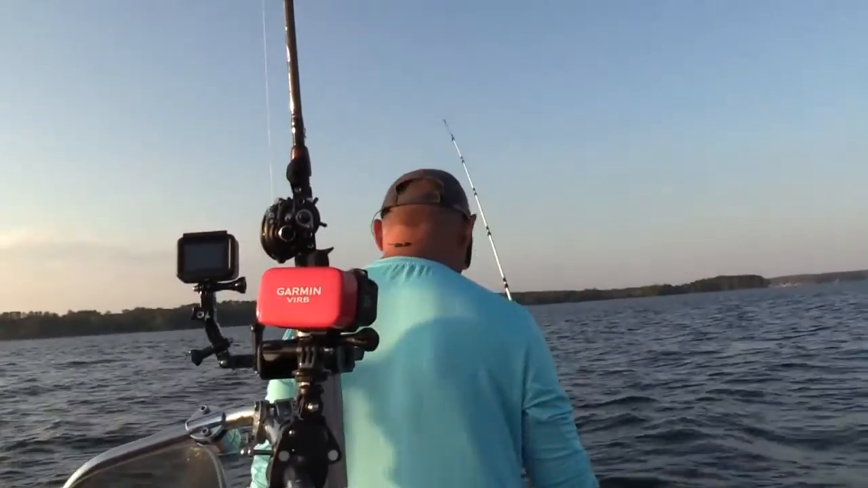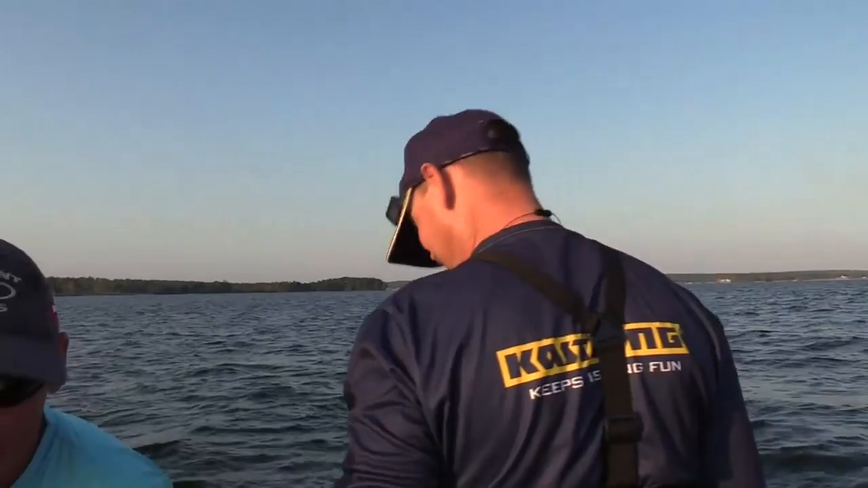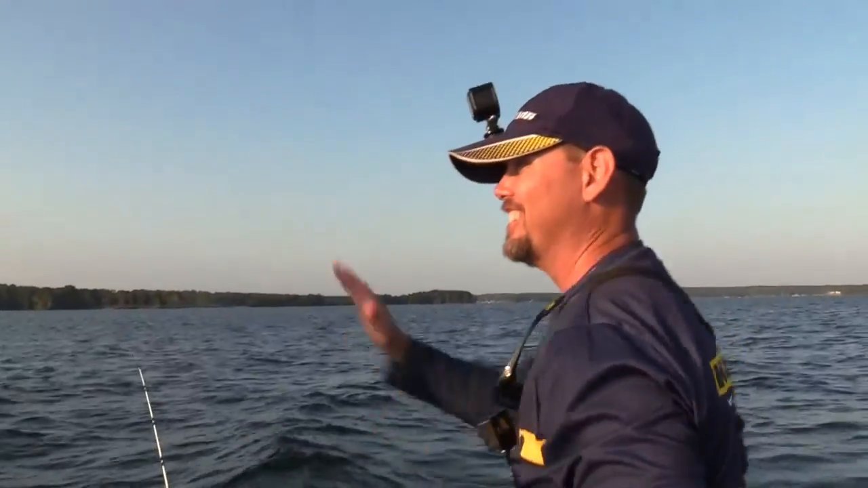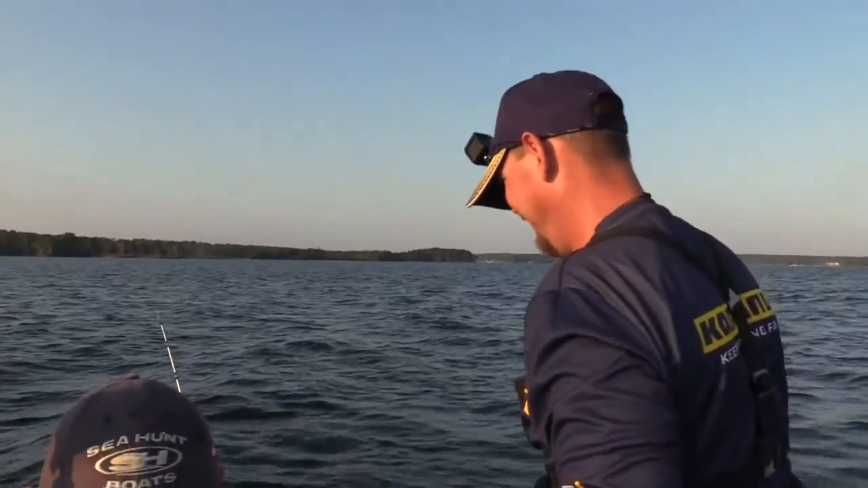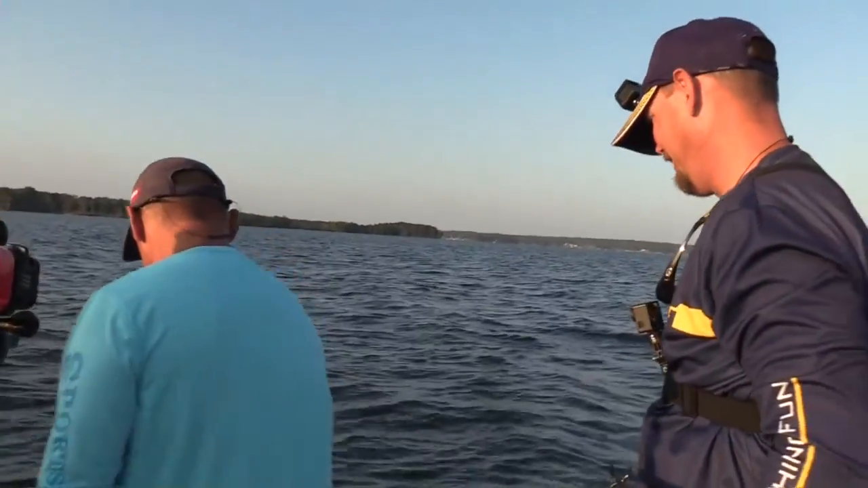Your first striper, huh? Well, I caught one, but it was by accident, down baiting. I was bass fishing. Yes, sir. I knew that fish had shoulders when I saw the way that rod was bent.